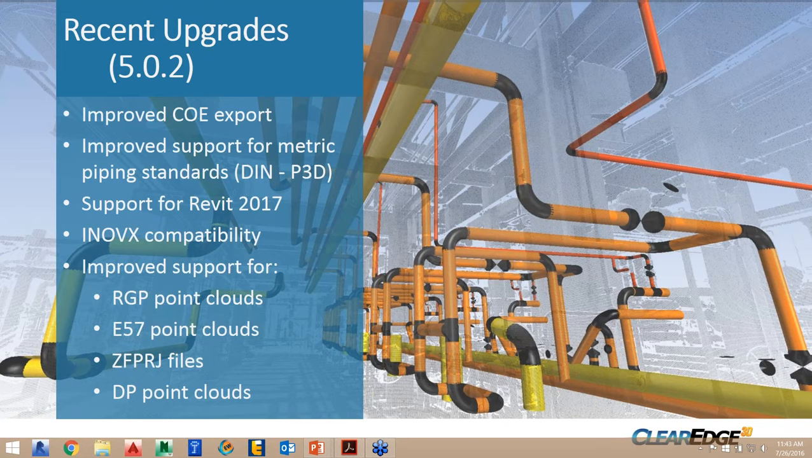We've rebuilt the package to support Revit 2017, which of course is a biggie. We've also included support for Innovex, which is fantastic. They've got some really great plant management tools, and we've been working fairly closely with the guys over at Innovex for a year or two now, and the two packages are extremely complementary now.